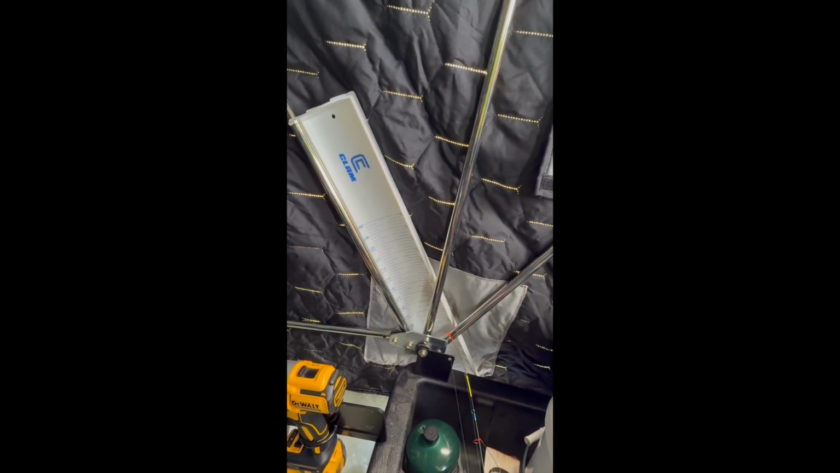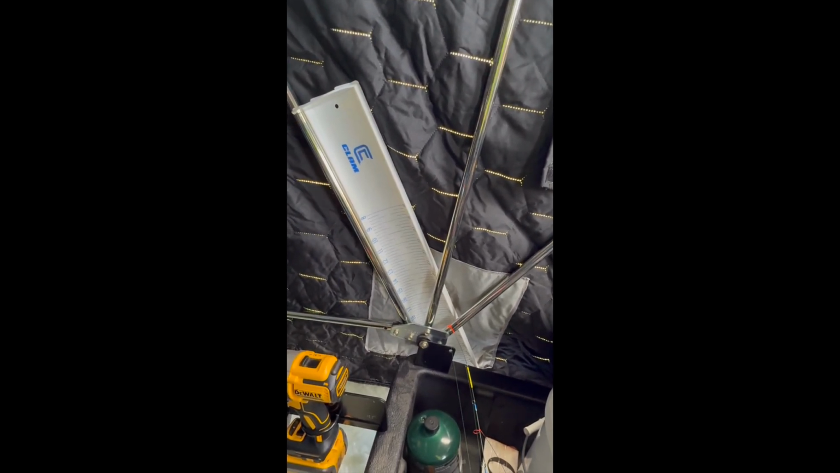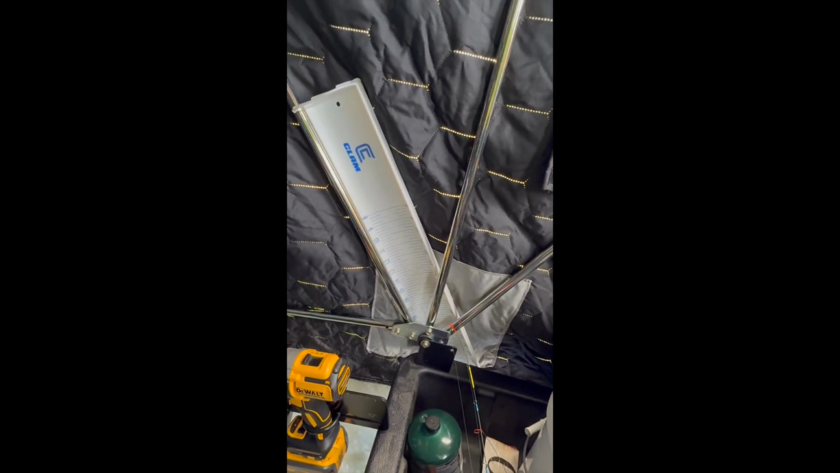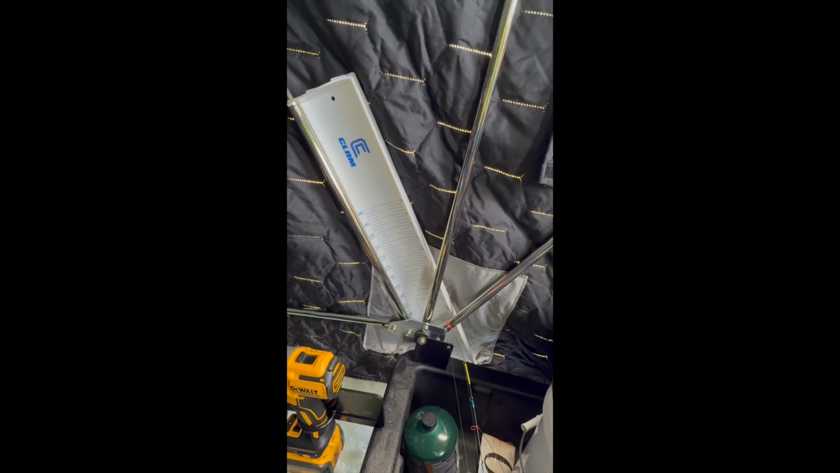This is a little bit long, but it does what I need. I like how it's curved so the fish doesn't fall out. I like that it's white. I like the numbering on it so you can really see.